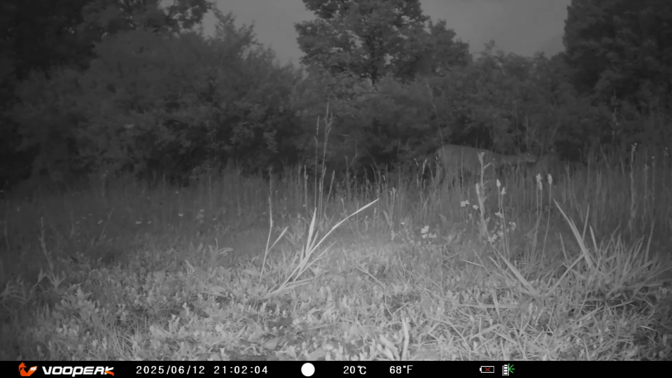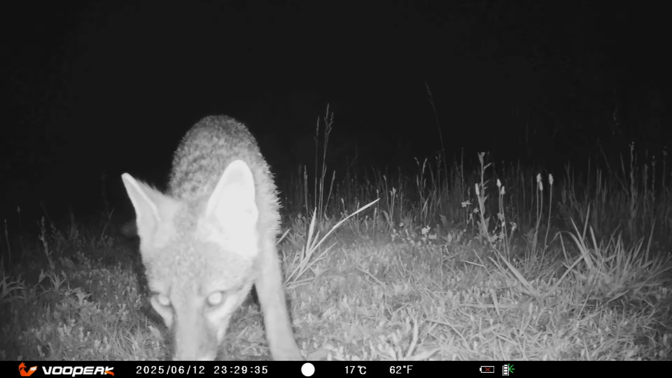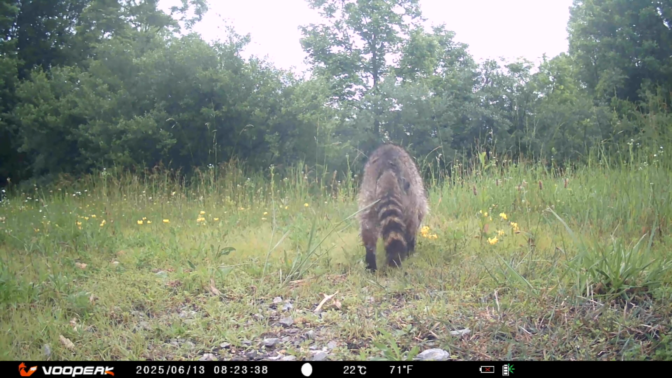Here we have the 4 seasons that are pretty distinct: spring, summer, fall, and winter. Spring's my favorite season, when everything comes alive and everything turns this really pretty green.